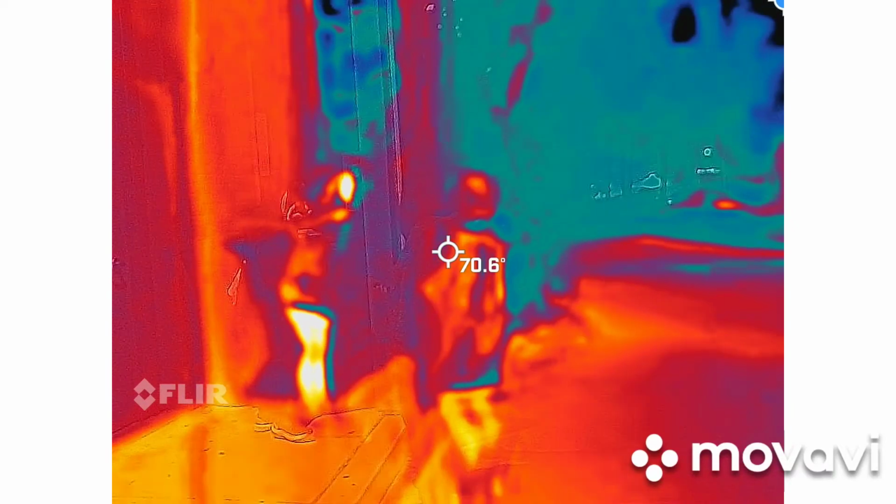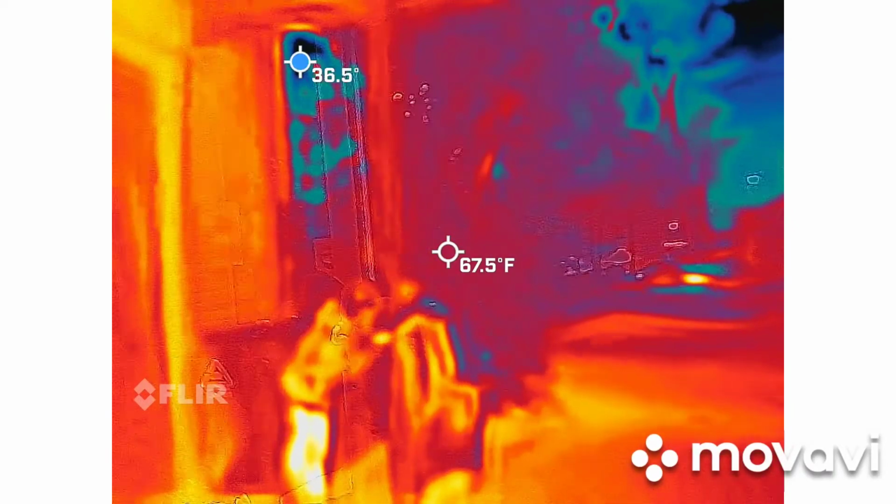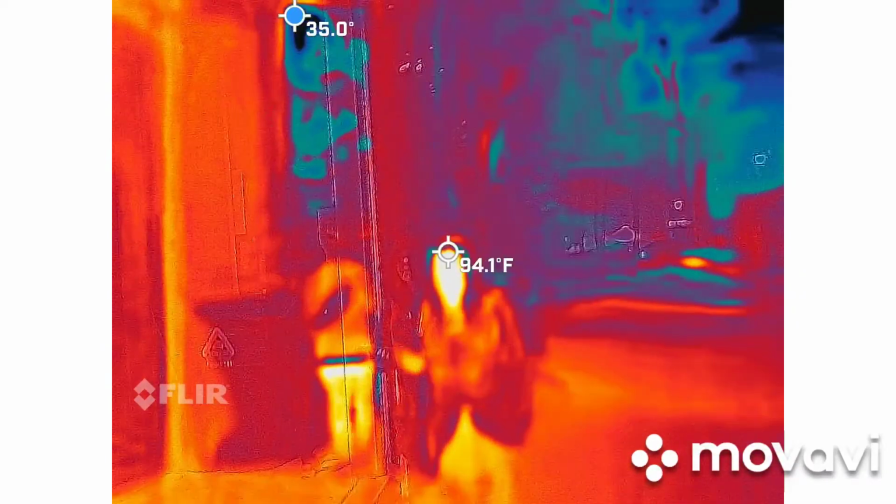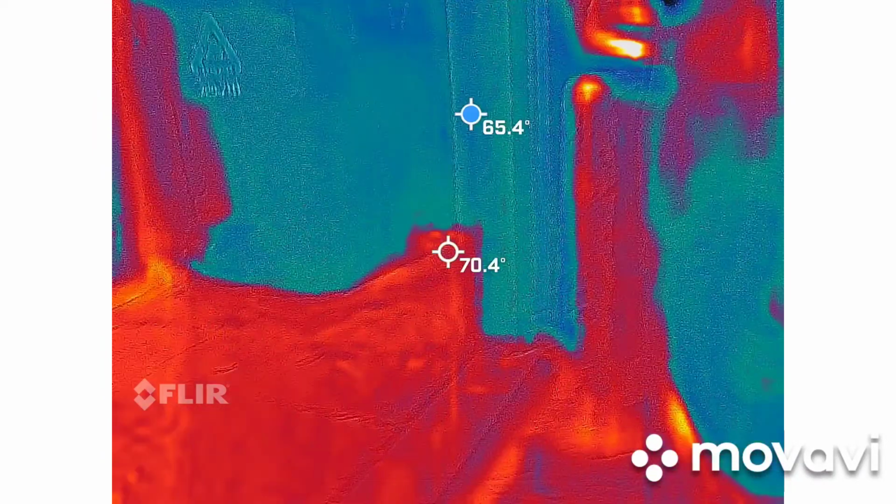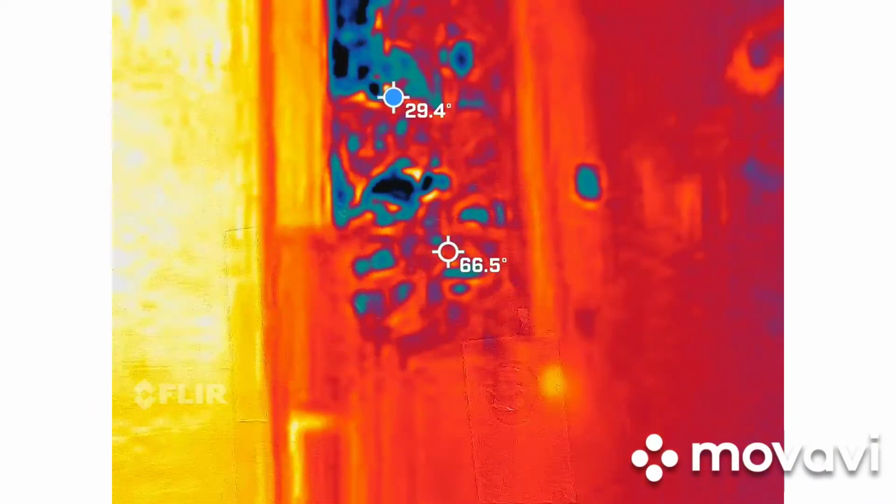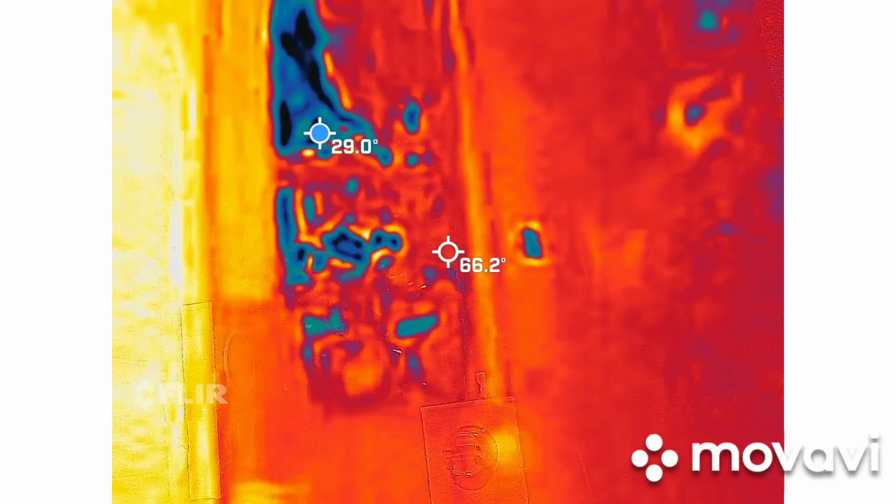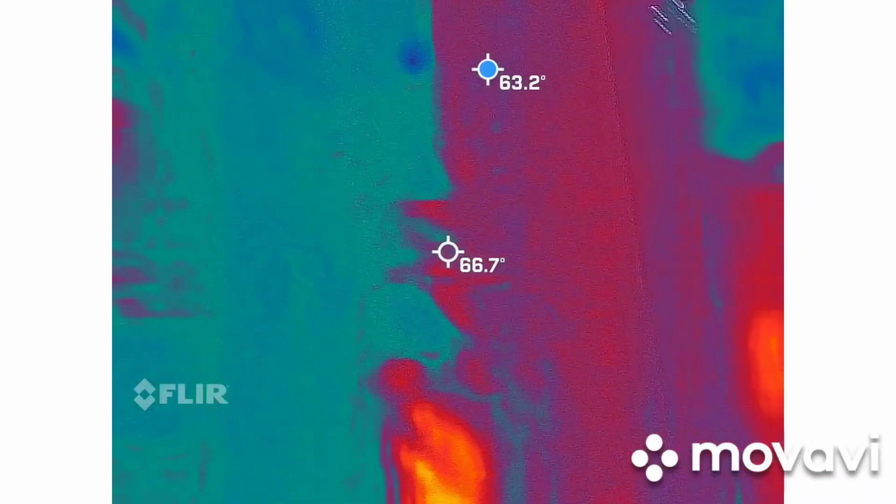Something happened here. Come over here. Something happened to an eye here. Someone got shot in the eye or something over here. Someone lost an eye here.